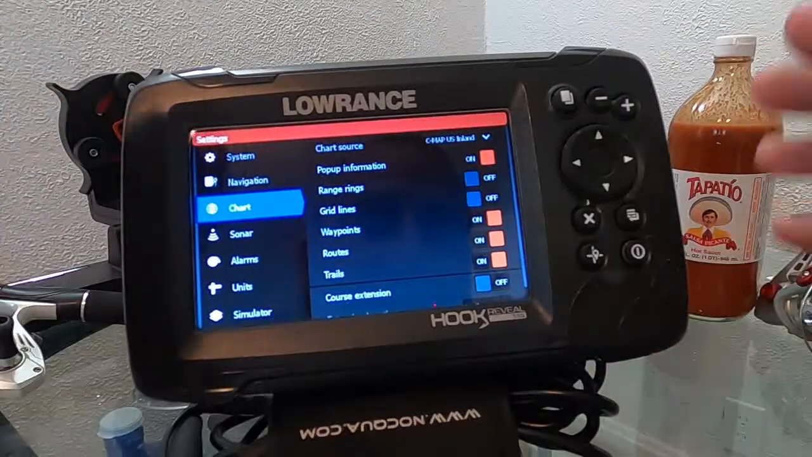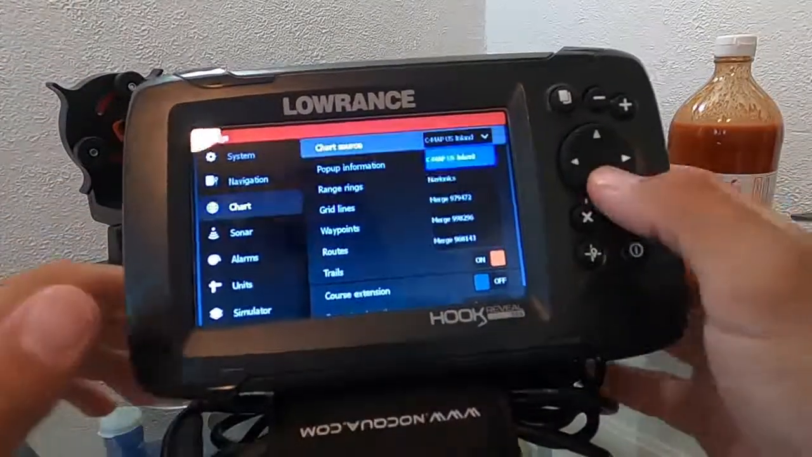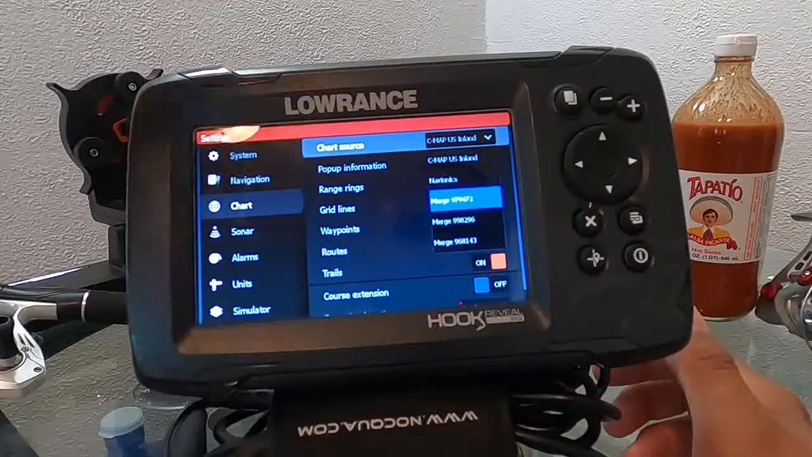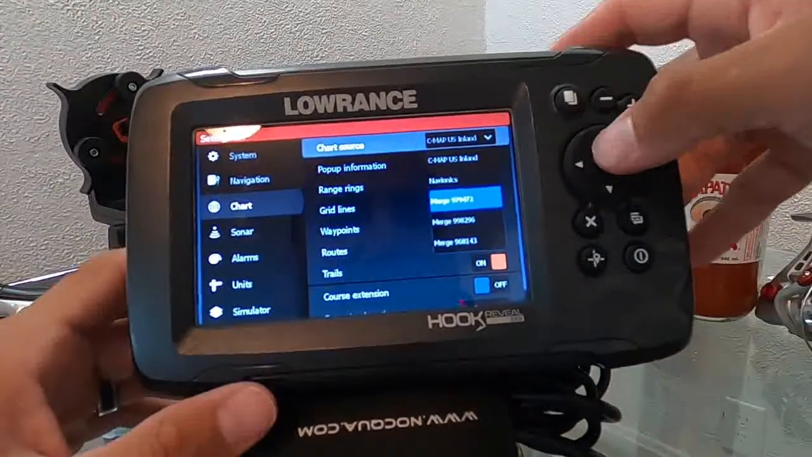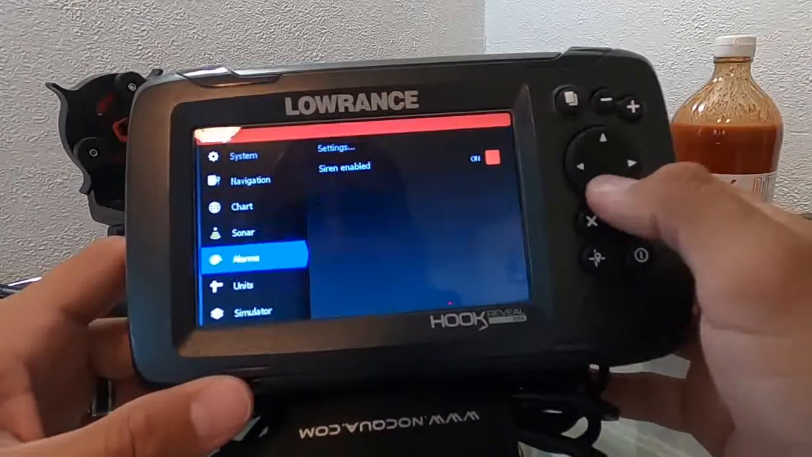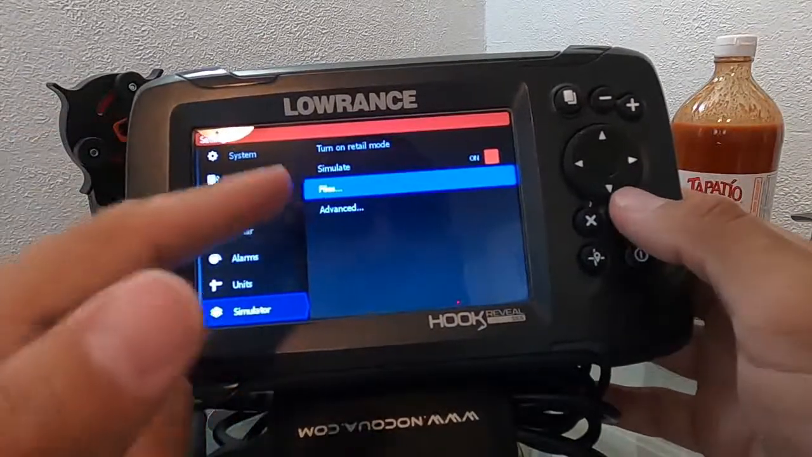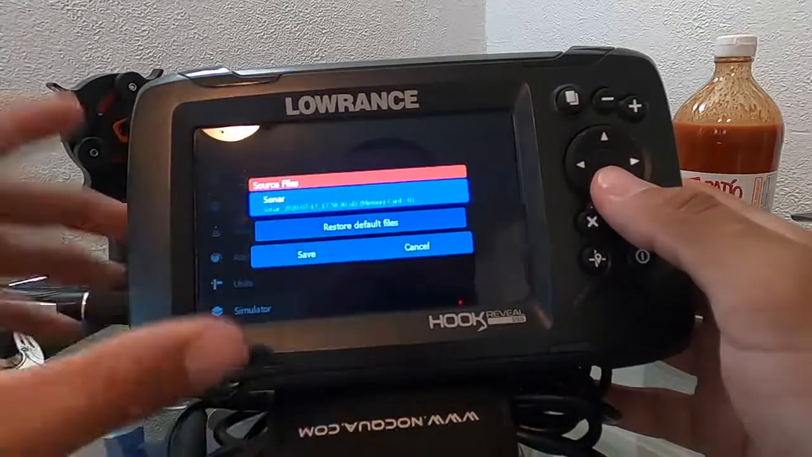I found out why I couldn't run the simulator: it was because under the charts, I was under one of these merged ones, and these merged, it's a long story, but they don't actually show your run, they just show your map. Anyways, that being said, I went to C-MAP, did that, then went over to simulator. Like I said, there's so much to this, you have to dig into it a little bit, but I remembered that in order to run a simulator, you have to have a file. You see that? That's on my memory card, or so it shows right there.